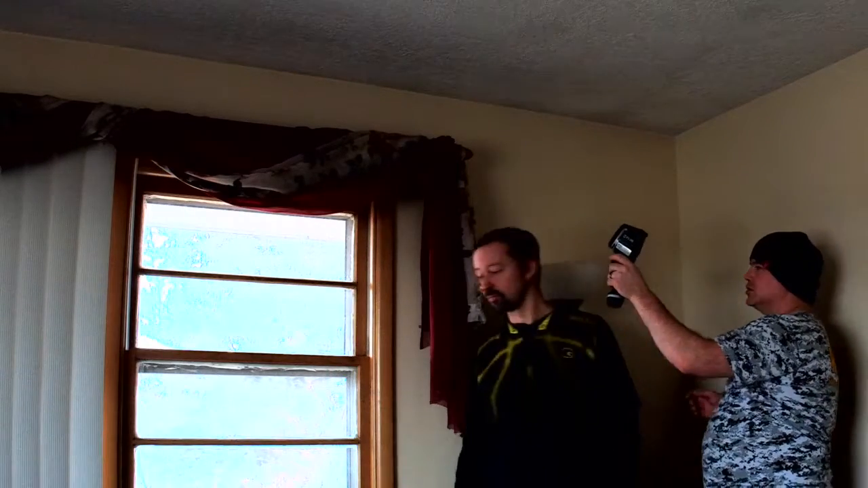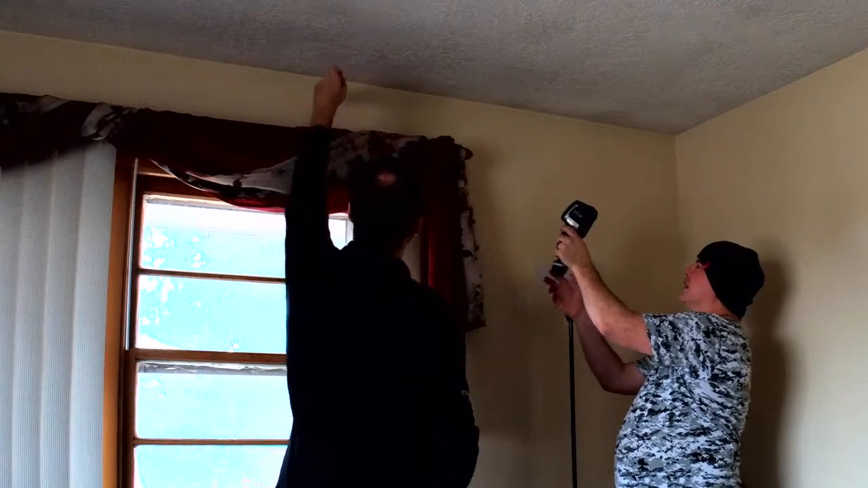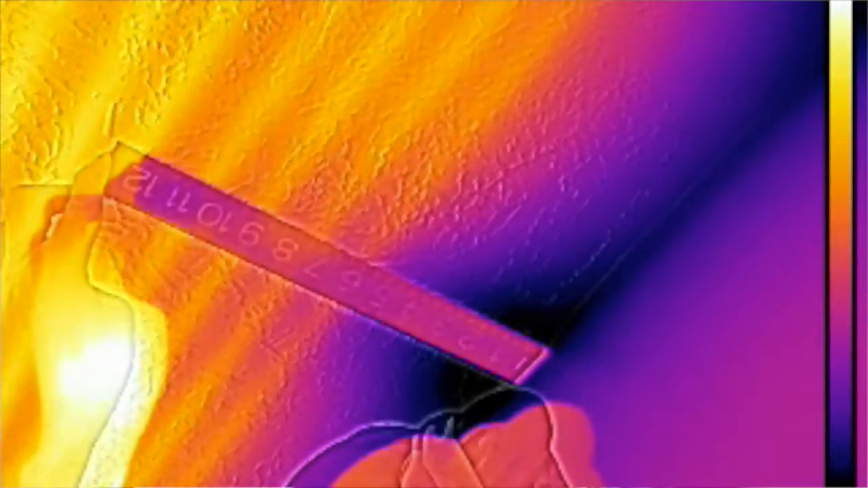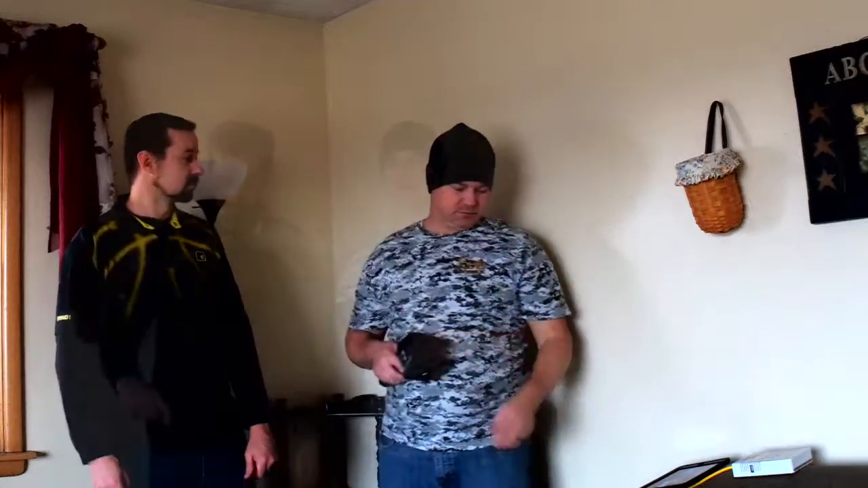I will point the camera up there, and you can measure. Go ahead and put your tape measure up there at the corner here, and I will tell you it's at approximately the 6-inch mark is where our line is. 6 inches. Well, the air conditioner guy said he needed 4 inches. So that should work. We've got enough room. Cool.